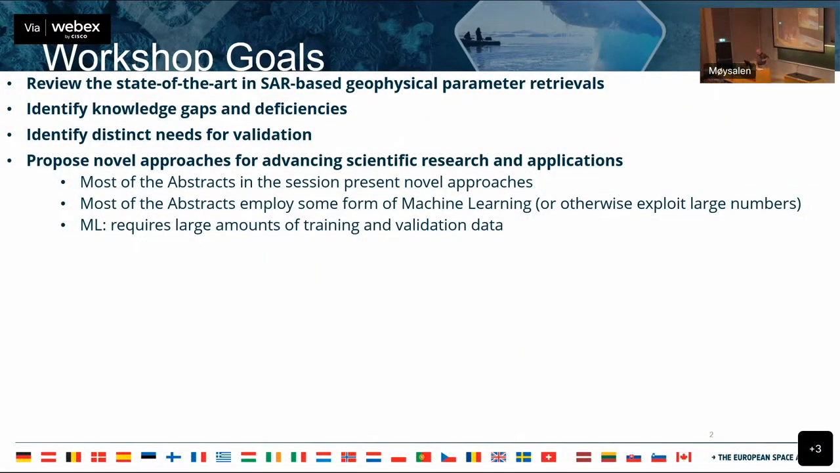So the primary theme that we got, or the workshop goals that we had, were to review the state of the art in the SAR-based geophysical parameter retrievals, identify knowledge gaps, deficiencies, identify distinct needs for validation, and to propose novel approaches for advancing scientific research.